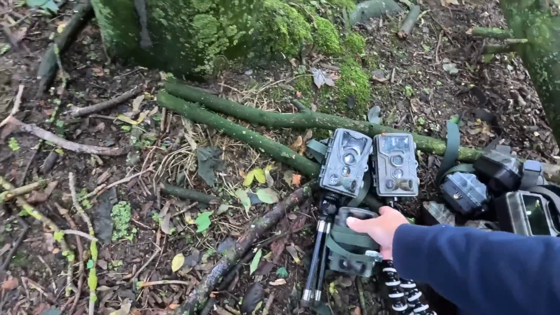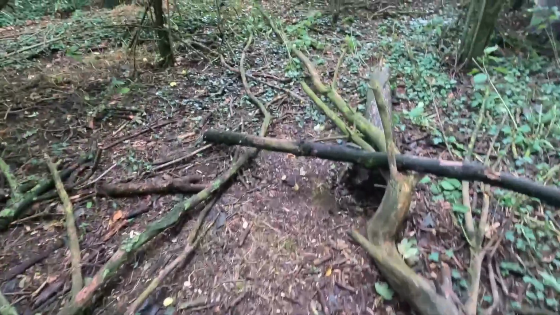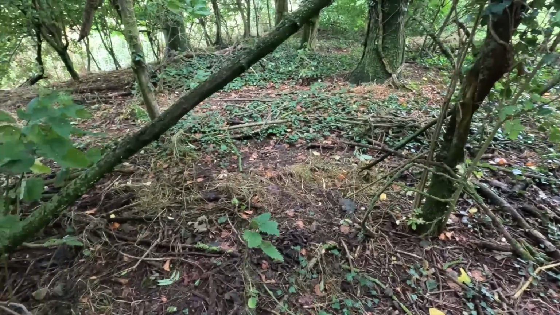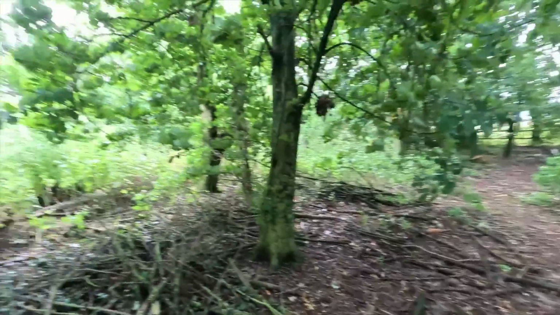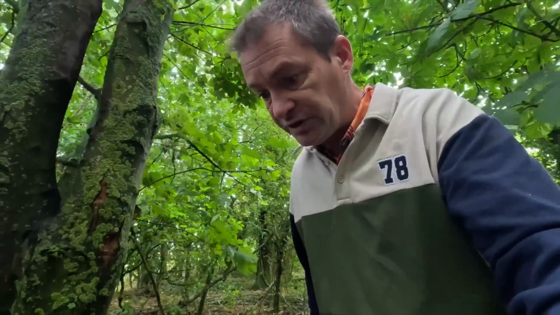Right, I think that's all we've got in here. I wasn't sure if I had another one down here, but looking at the trees I'm not seeing any straps, so we will leave it at that. So it doesn't look like it's been too much success, but I really won't know until I get back and check the footage. You never know, through the day something amazing could have wandered past.